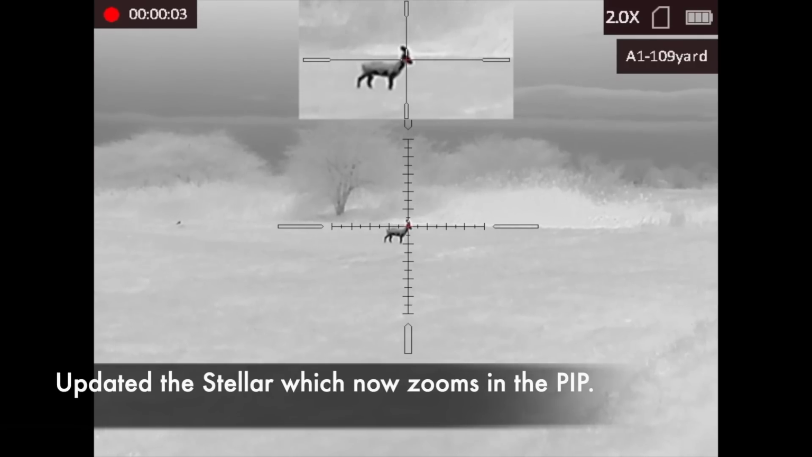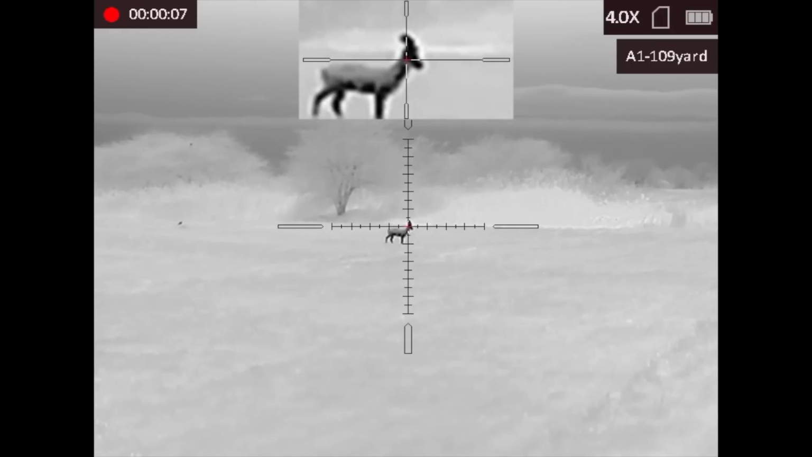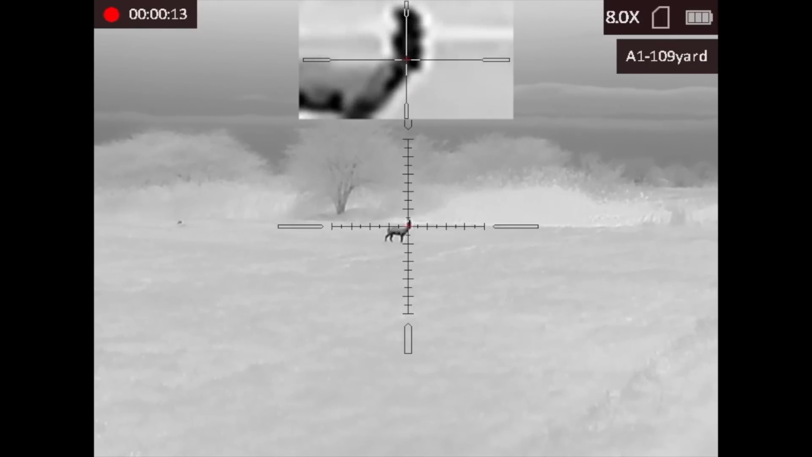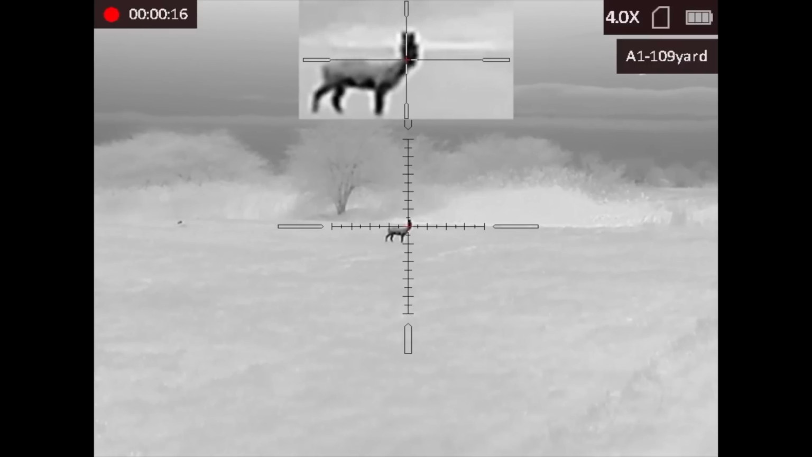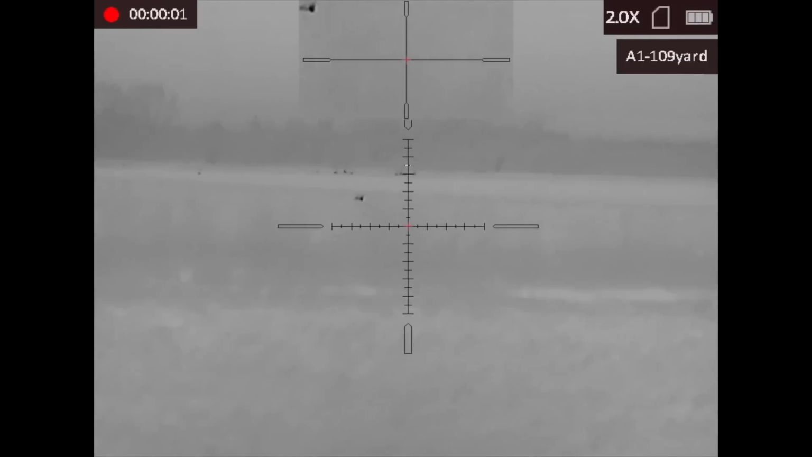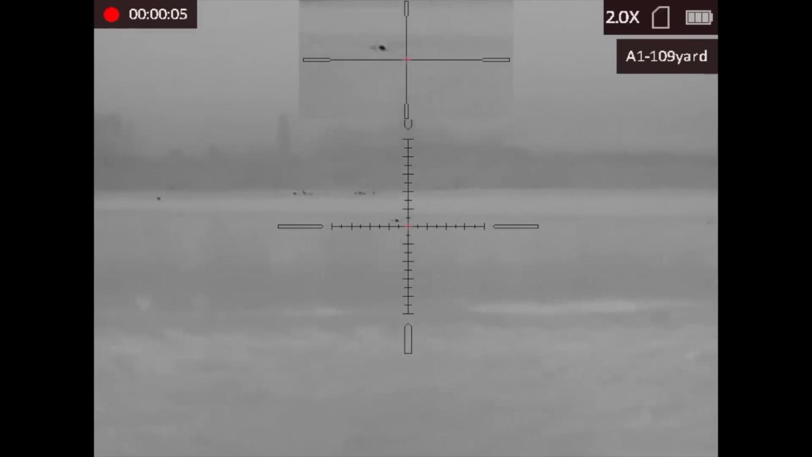Now, I'd actually updated the Stellar before this trip out, and the difference here is when you zoom in, no longer does it zoom the entire picture, as you can see. It just zooms in the picture, giving you a nice wide field of view. Great if you get any runners, or so you can still see what's going on around the rest of your picture. The wind picked up a little bit.